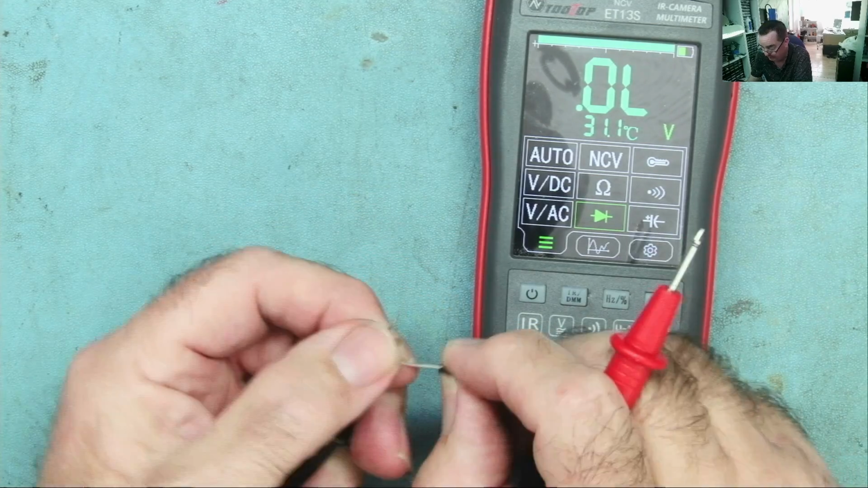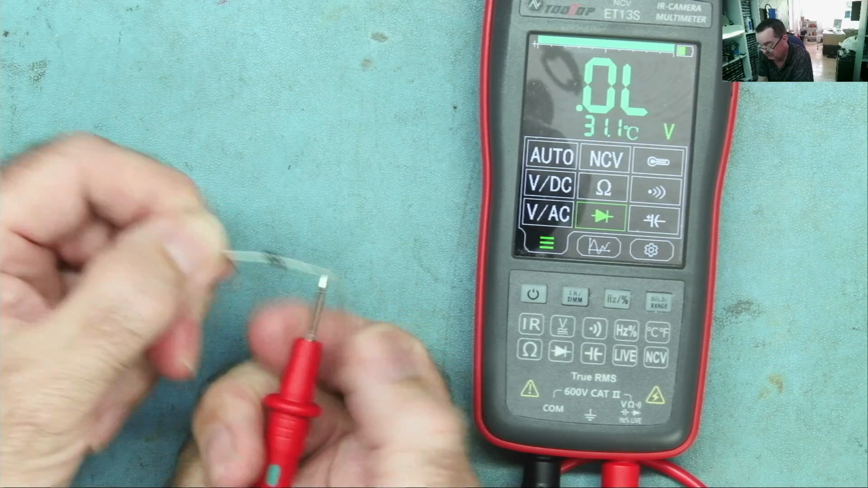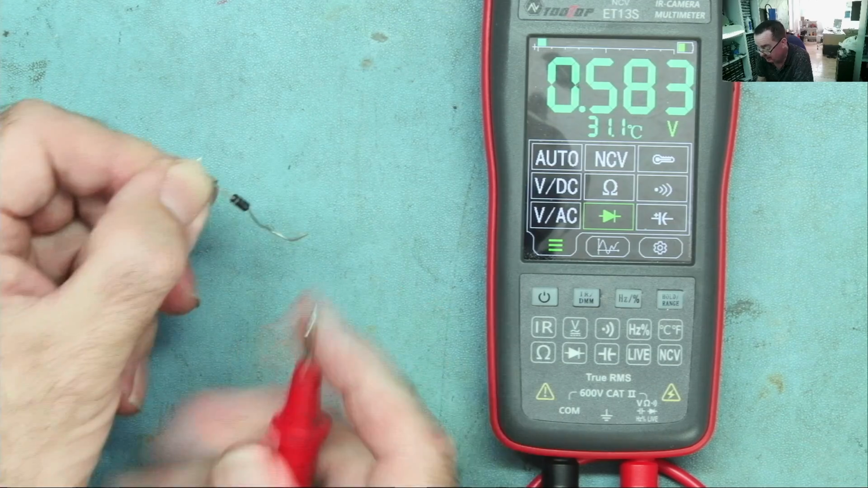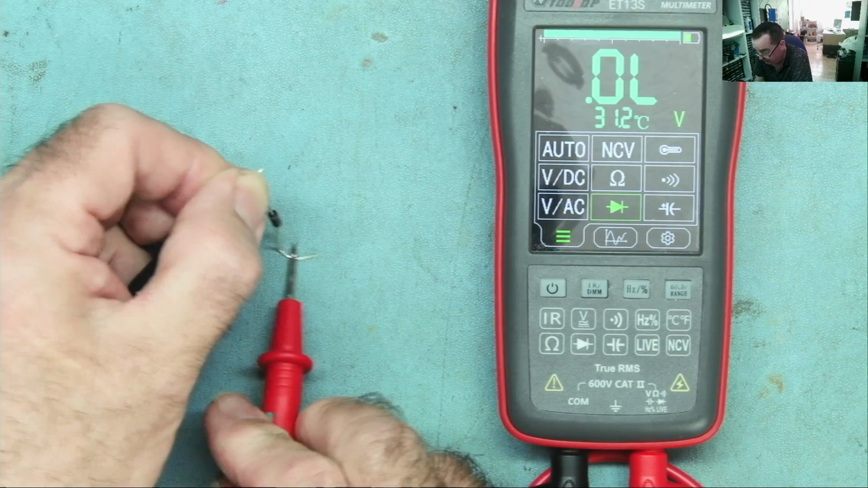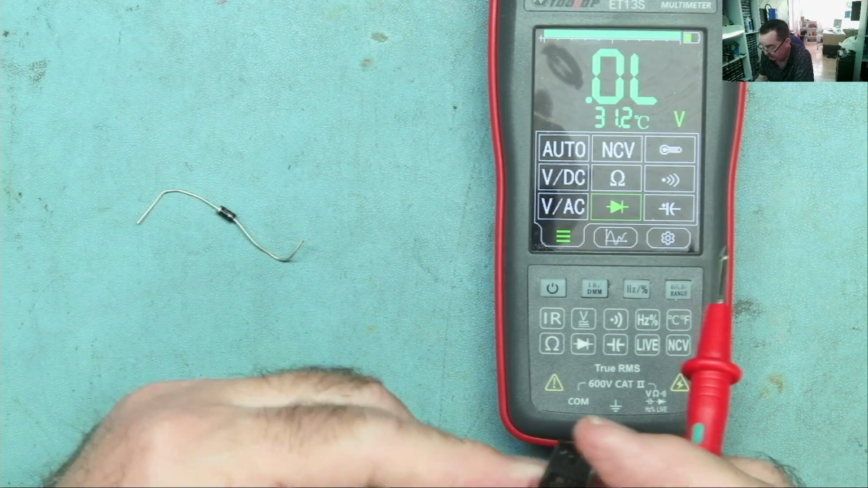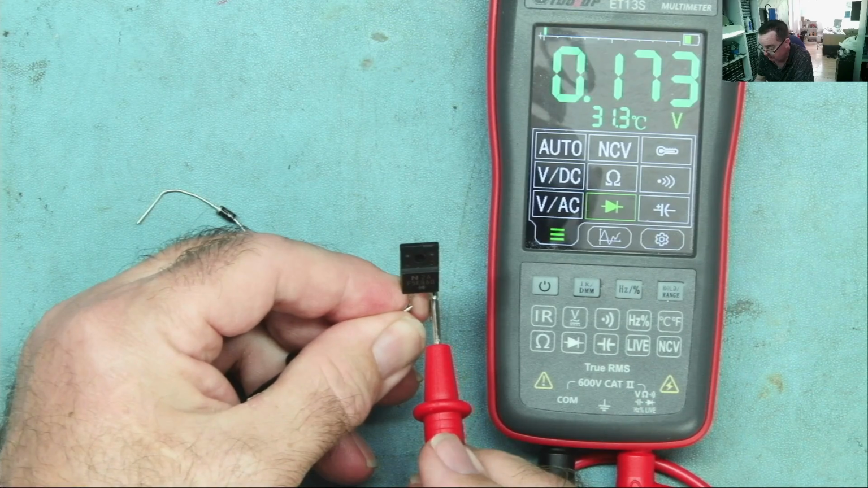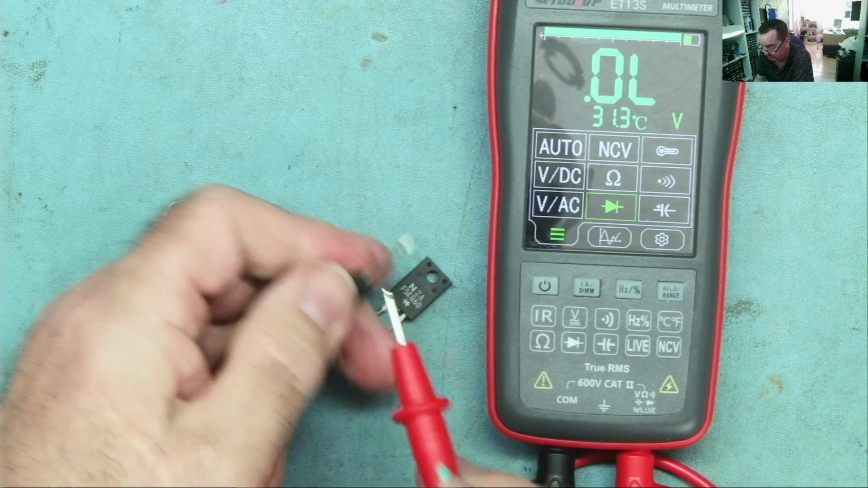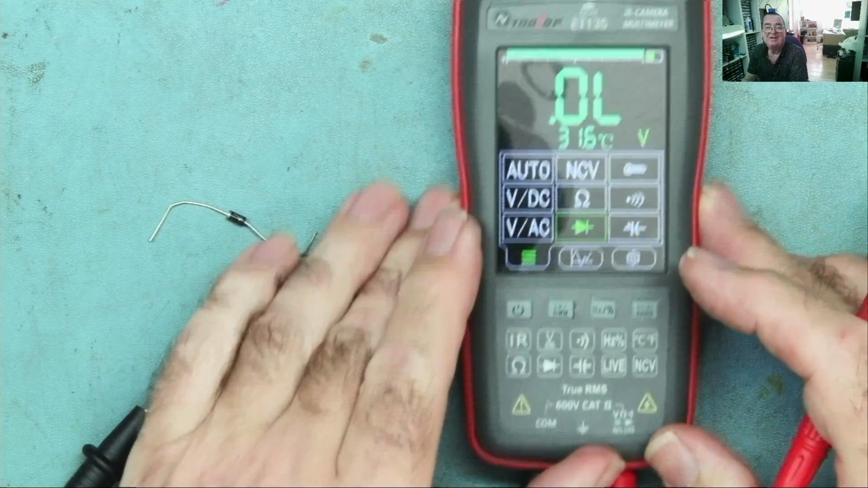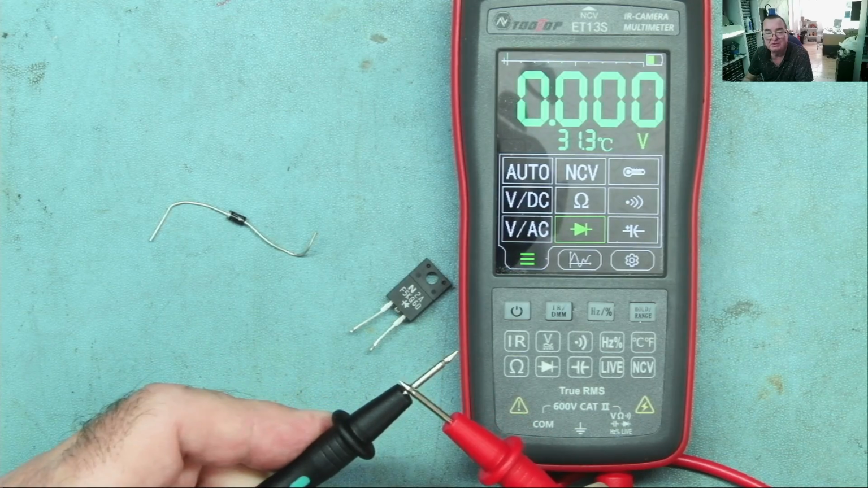Normal diode, 1N4007. Well, that's backwards. Let's go the other way. Ah, so it does give a bleep. Okay, let's go to the Schottky. And it does give a bleep. What happens if it's short? Wow! Guys, it does the Mr. Bleep test. It passes. On diode mode, continuous.